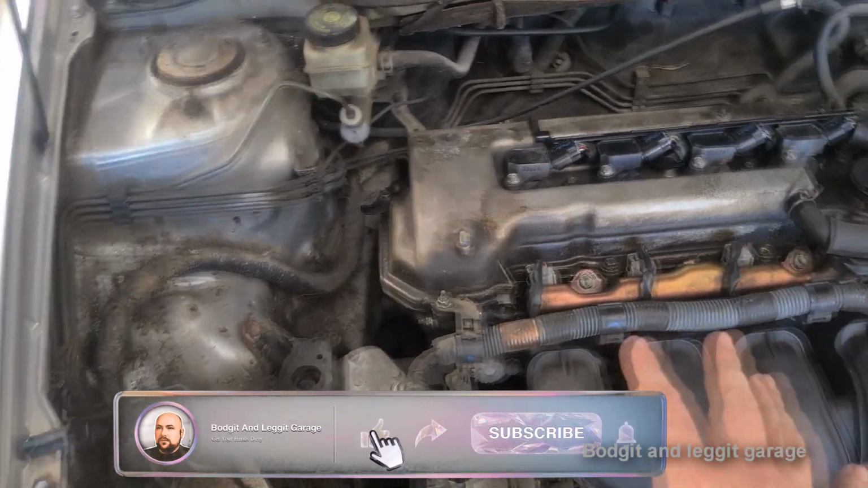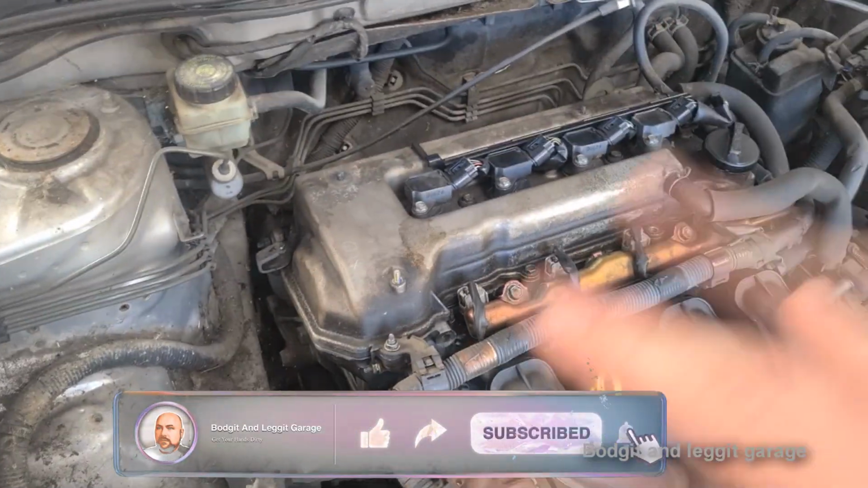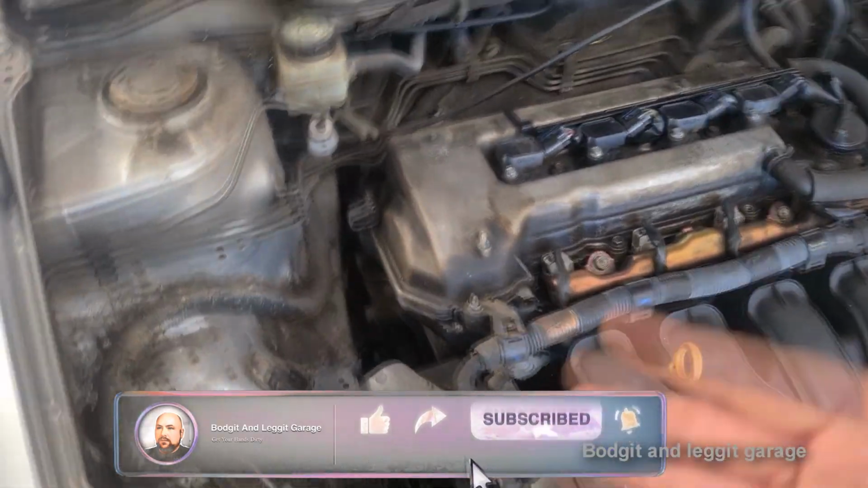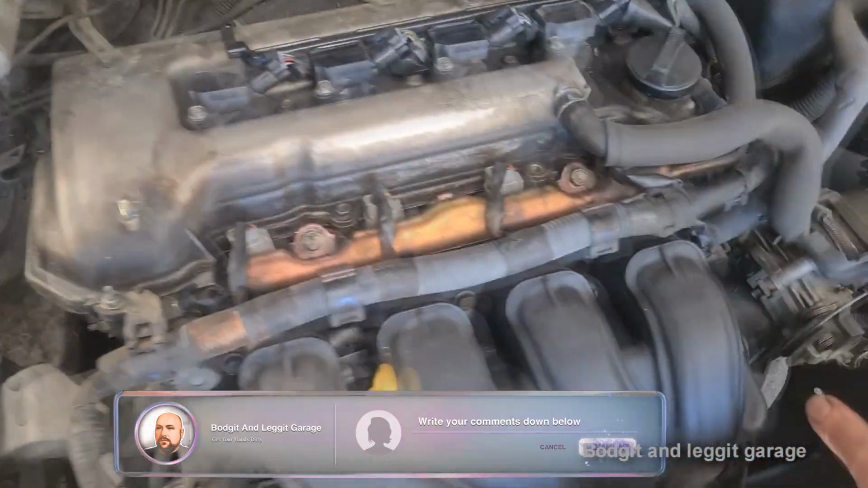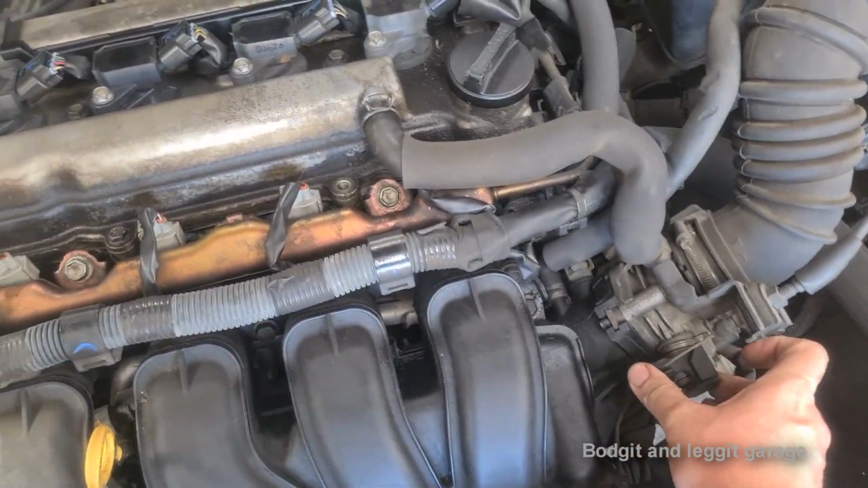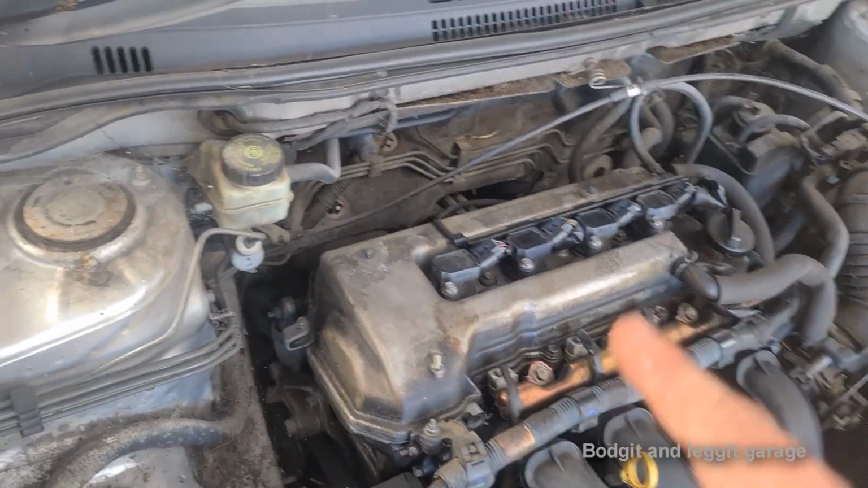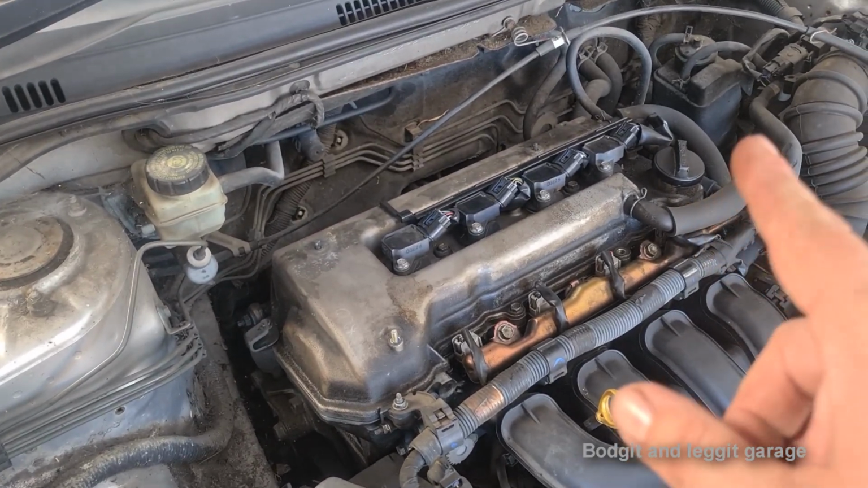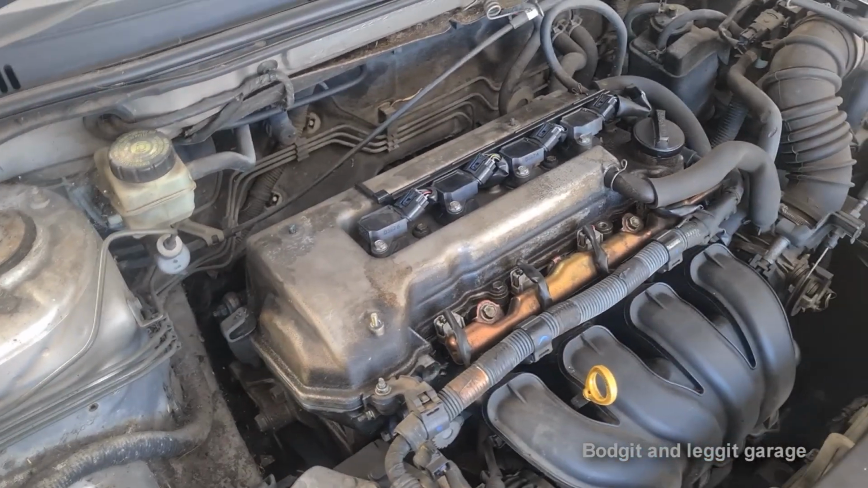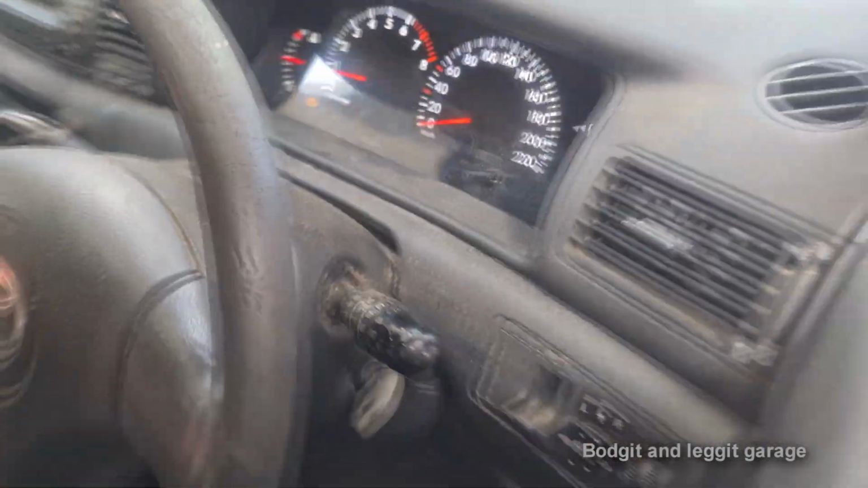Right, we have a car. The customer's complaint was it was misfiring, making all types of horrible noises, no power, and so on. They couldn't get it down to us straight away, and by the time they did, as you can hear now, it's absolutely perfect. Absolutely nothing wrong with it. I think there is an engine light on. There might be a slight little vacuum leak, but that's for another video. Anyway, there is an engine light on now. It wasn't before, but there is now.